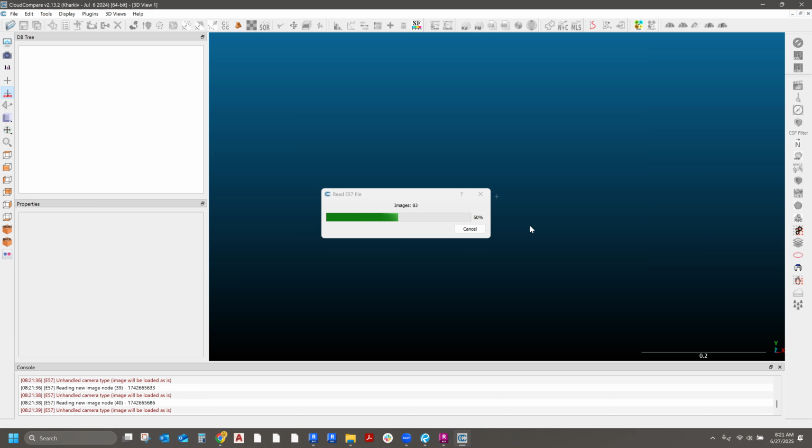Okay, so now it's loading this. I've been using CloudCompare on the Mac, and it's pretty good. Yeah, it's comparable. It has all the same plugins as the Windows version. Good to know. I'll give it a try with my MacBook.